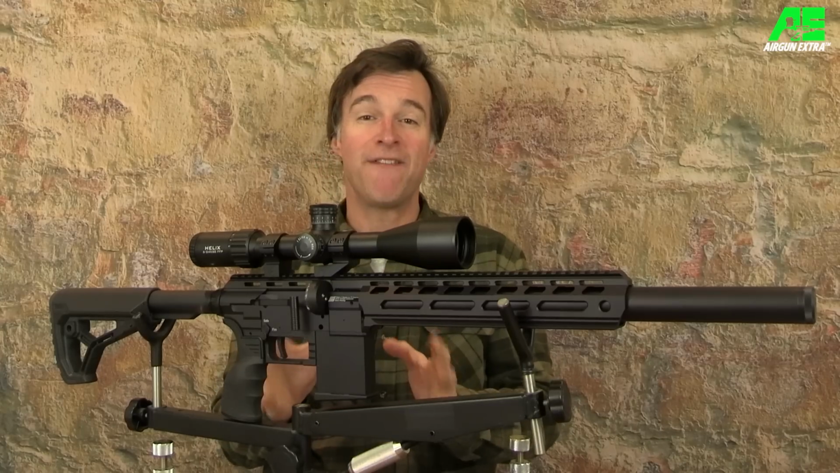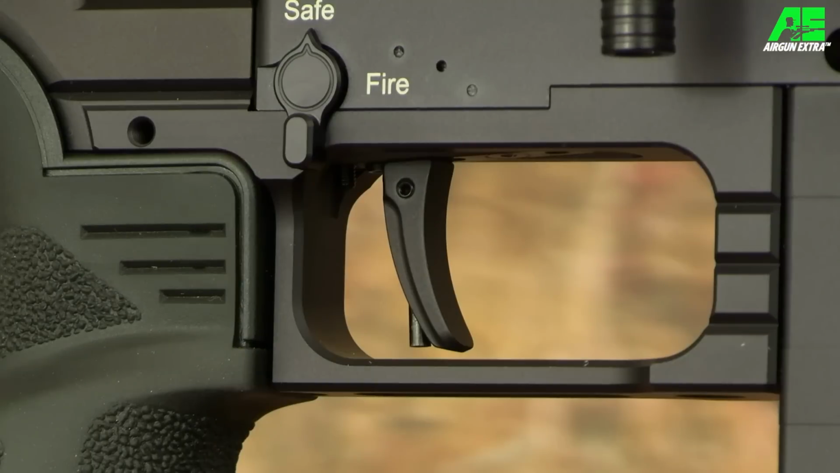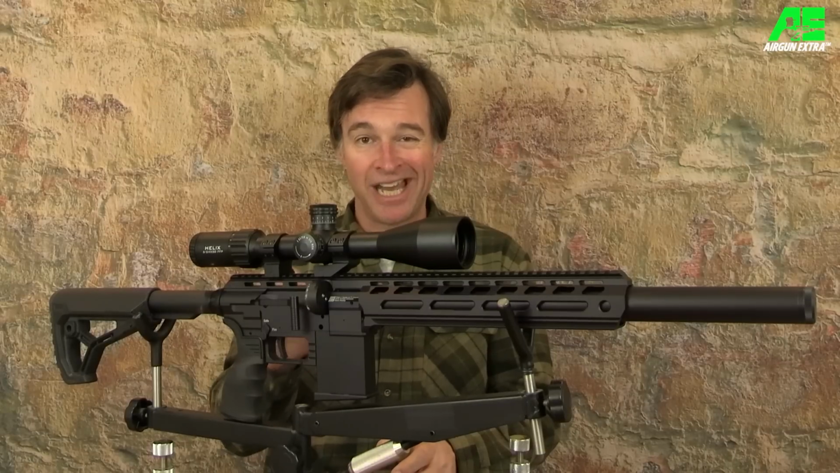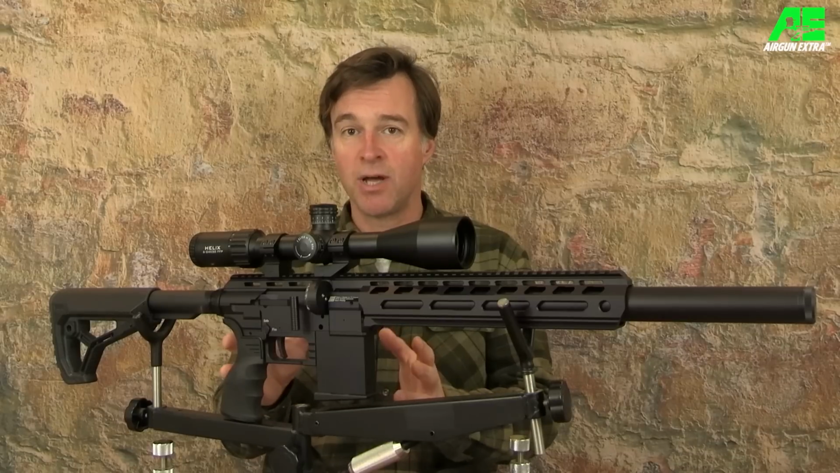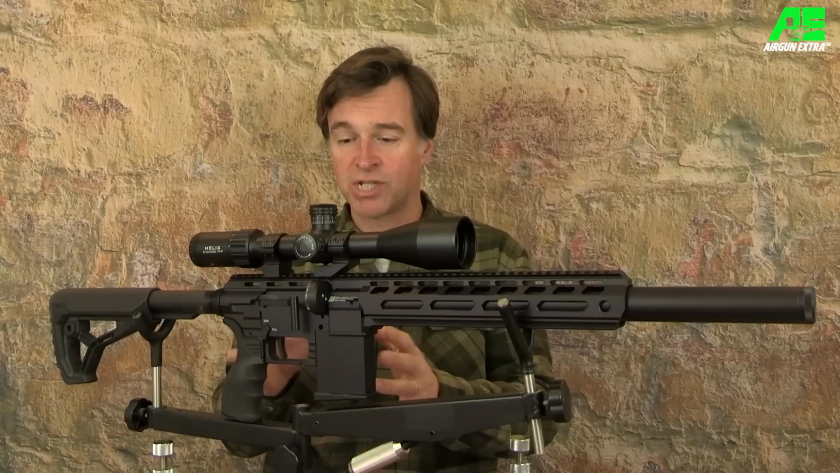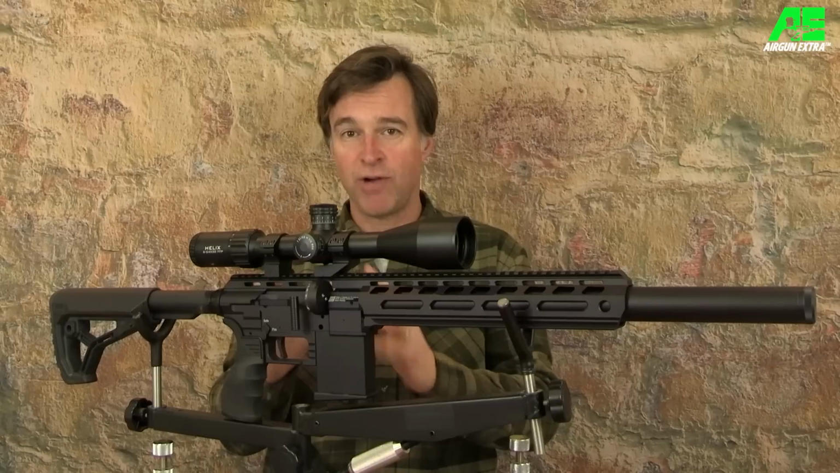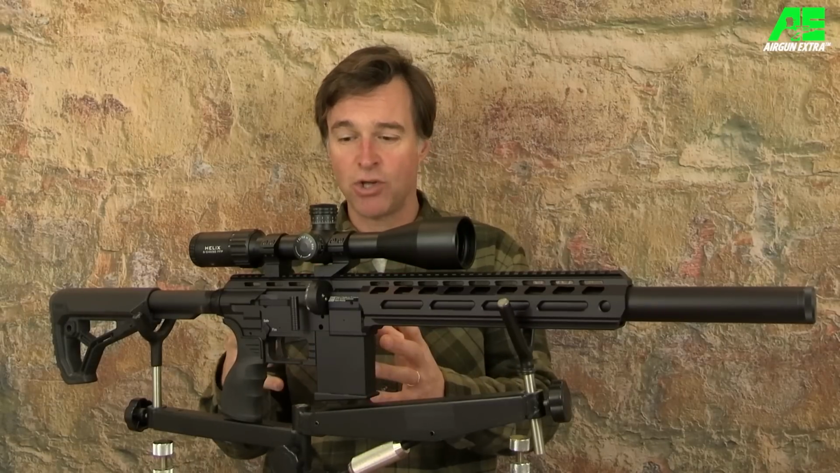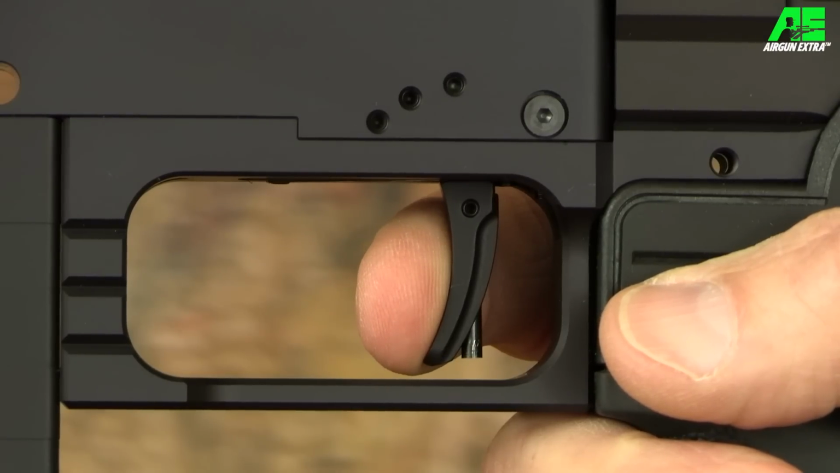I am incredibly fussy about triggers, and I think the one on this airgun is excellent. The blade can be adjusted up and down, forwards and backwards, and also for angle. It's a completely new design and I really like it. Now, this is a 2-stage adjustable unit, but as most of you will know, I like to test triggers straight out of the box, and this one was near perfect. First stage weight and travel were just right. They concluded in a really positive stop, and that was followed by a very crisp and utterly creep-free second stage break.